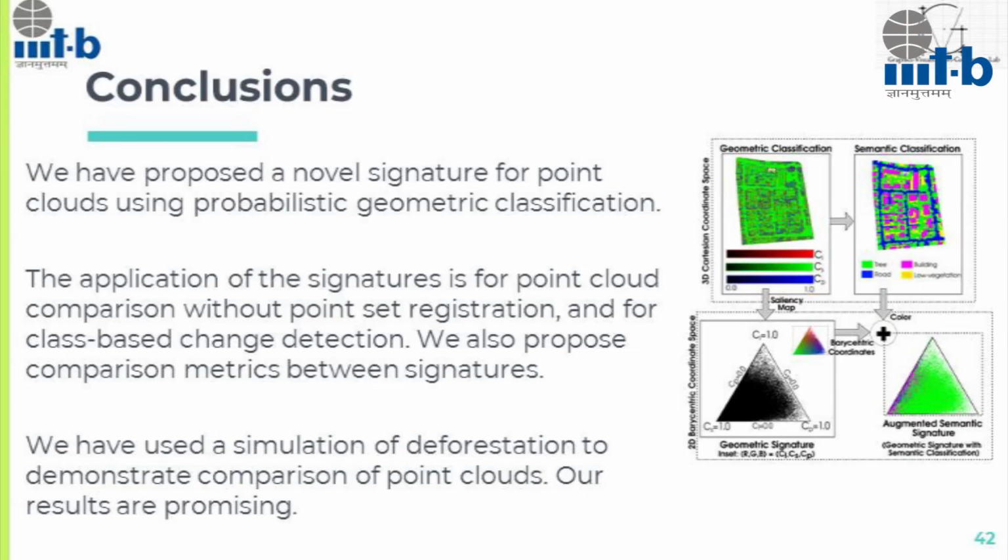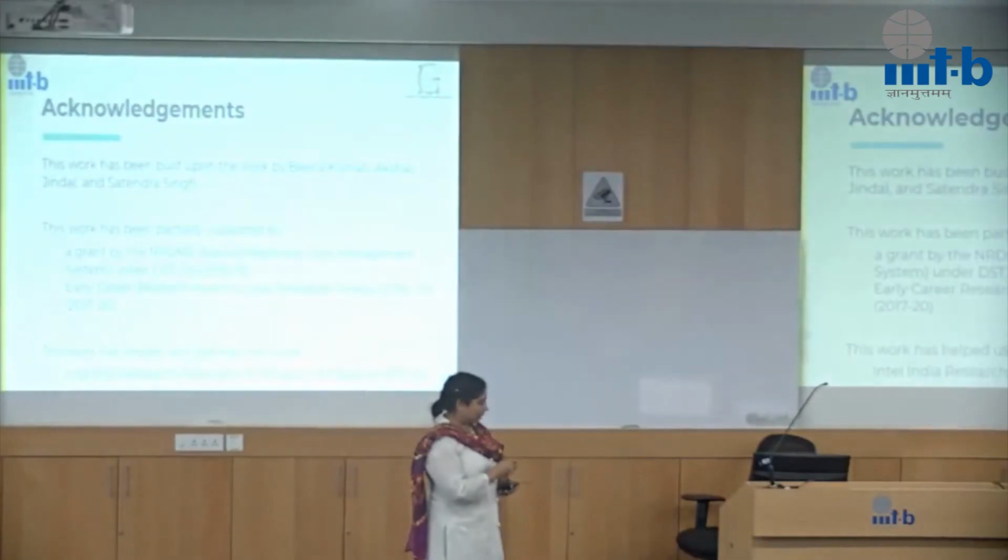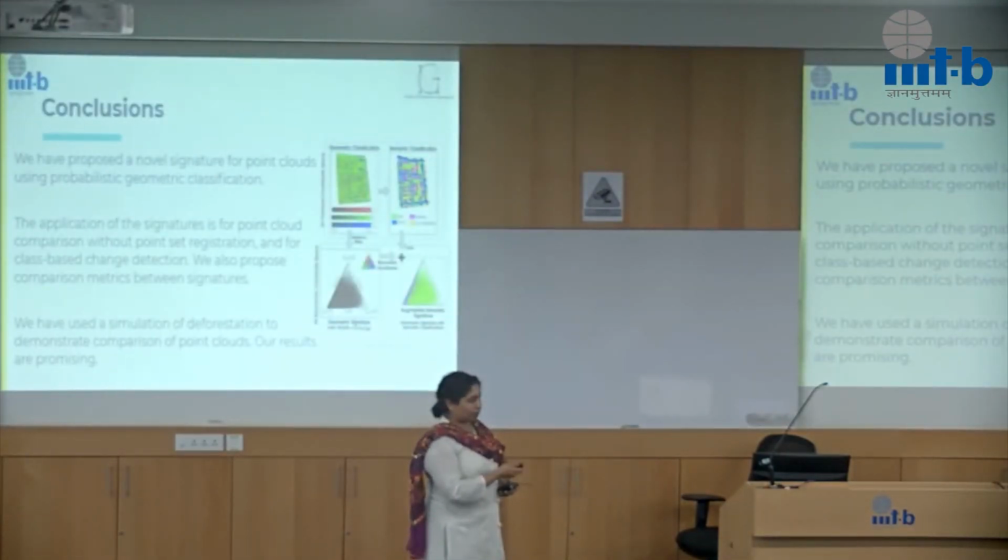So I'd like to conclude my talk. So we have proposed a novel signature for point clouds using probabilistic geometric classification. The application of the signatures is for point cloud comparison without having to do point set registration, essentially because of the requirements of registration, and for class-based change detection, right? And we also propose different comparison metrics between the signatures. That's essentially all this work is about. We have used a simulation to kind of showcase or demonstrate the effectiveness of our work.